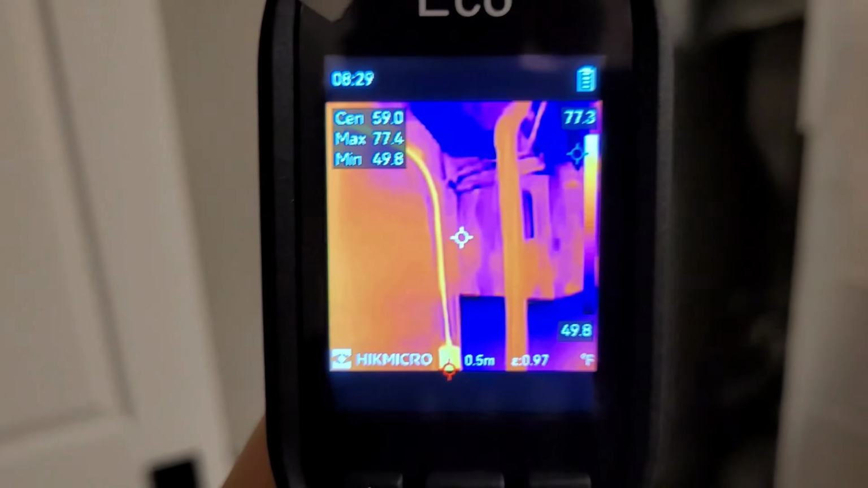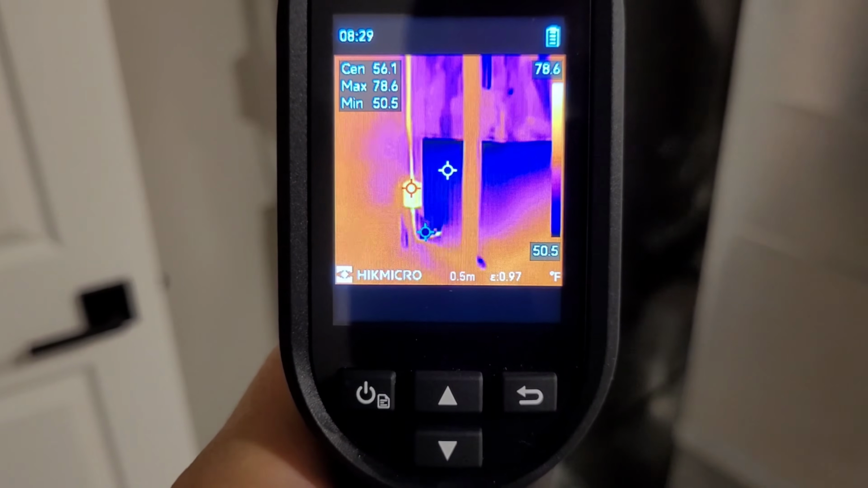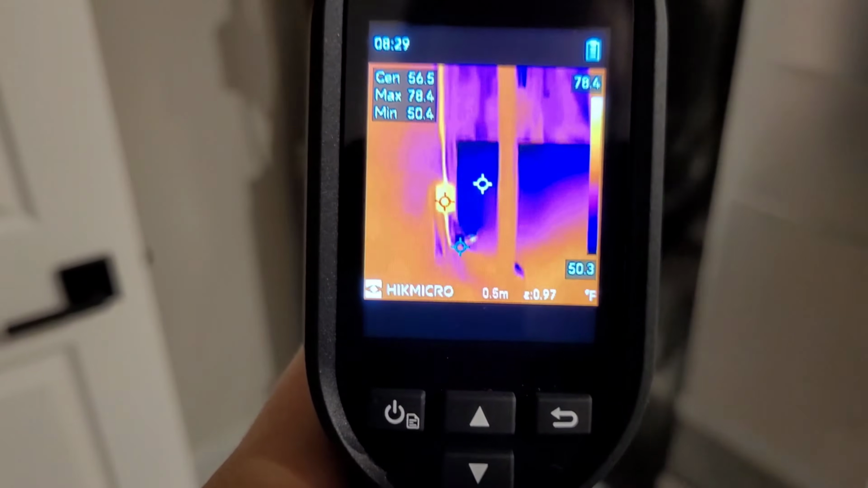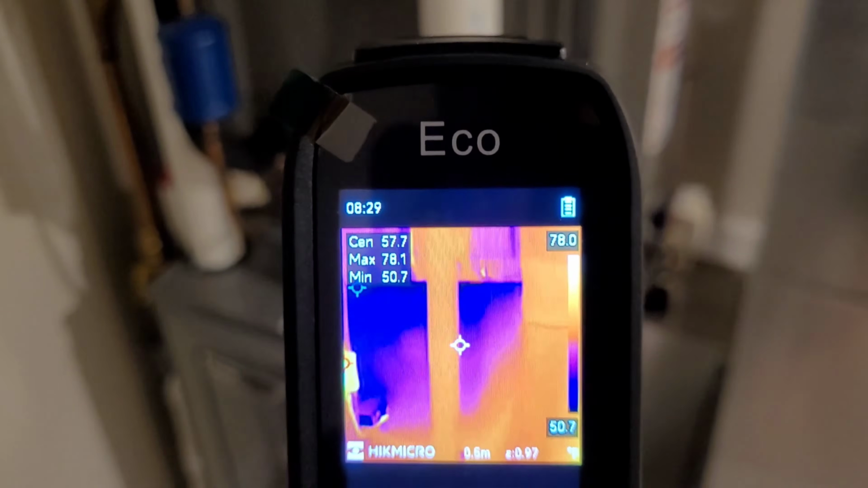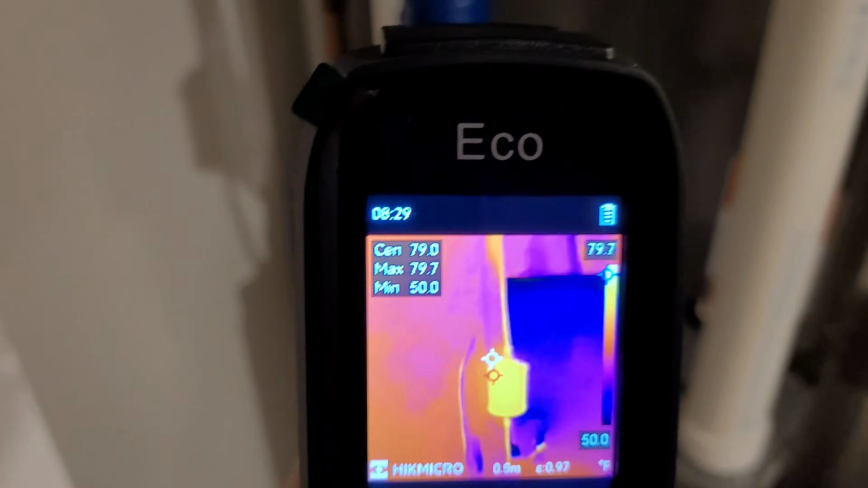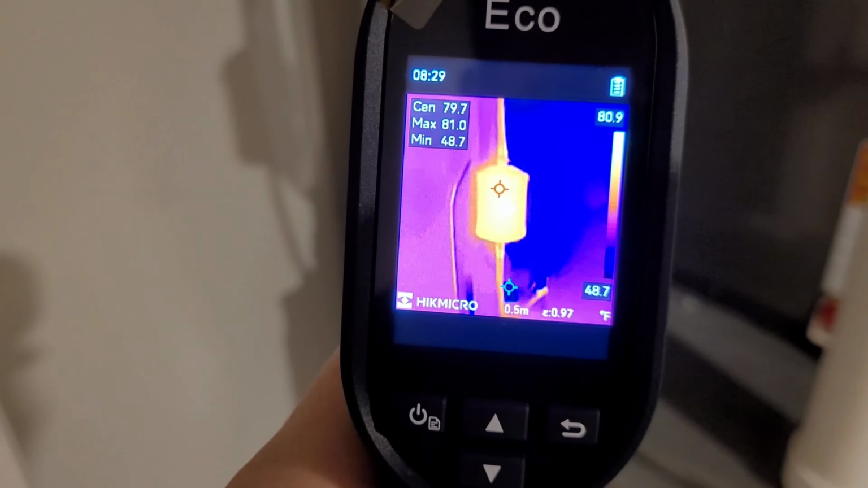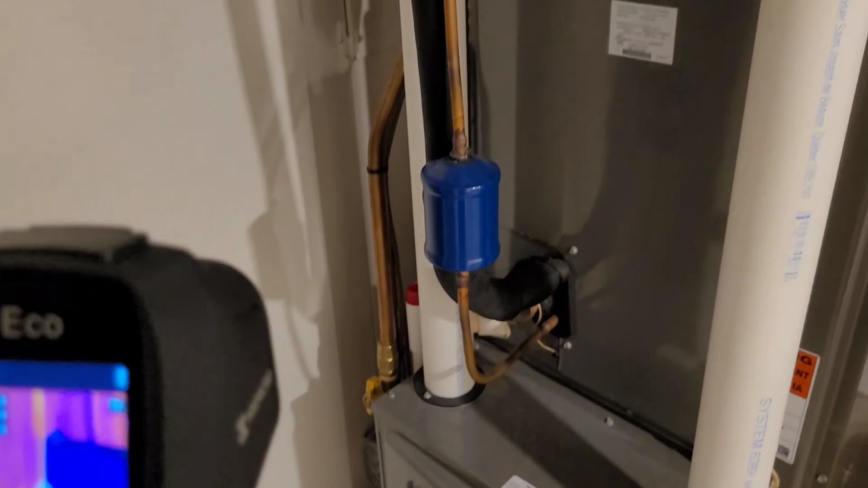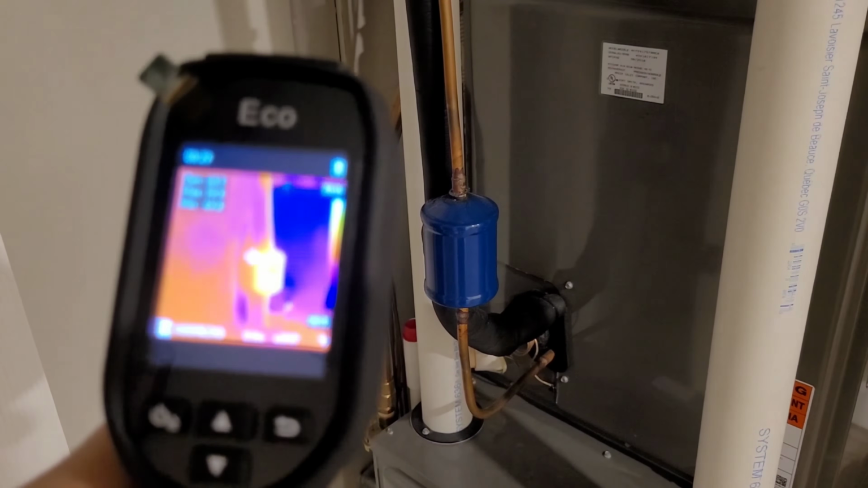Picks up a little hot spot there in the return air. And you can see the coil is nice and cold. Center point is at 56 degrees. That's an insulated door, so not as cold as the plenum, but yeah, super handy for spotting. If you were looking for a problem in the air conditioner, you could see a temperature drop across this filter dryer without even feeling it. You could spot that immediately, so very handy.